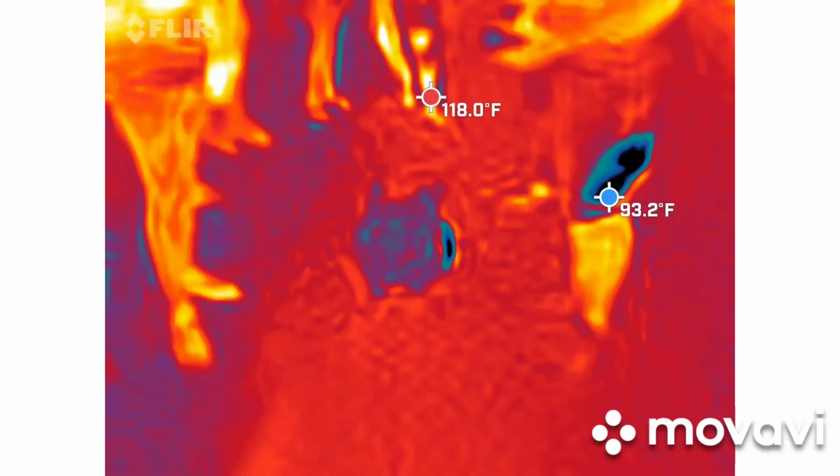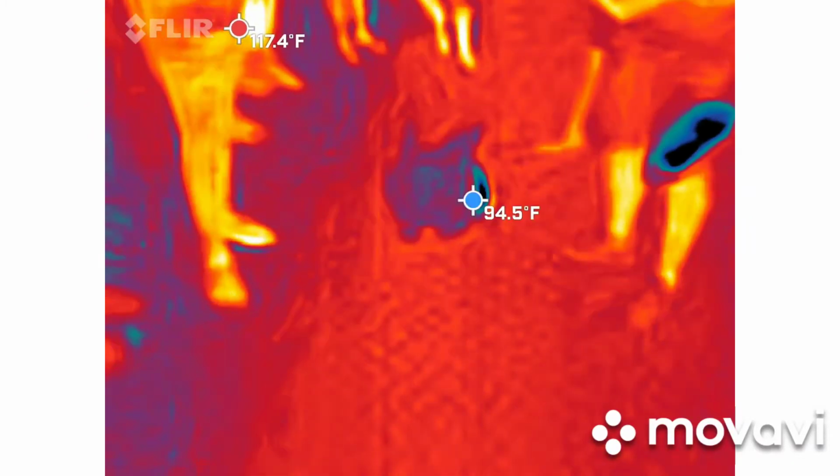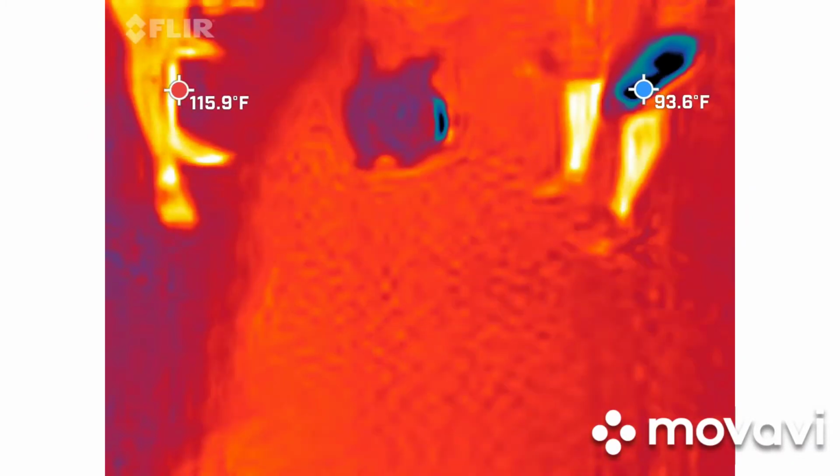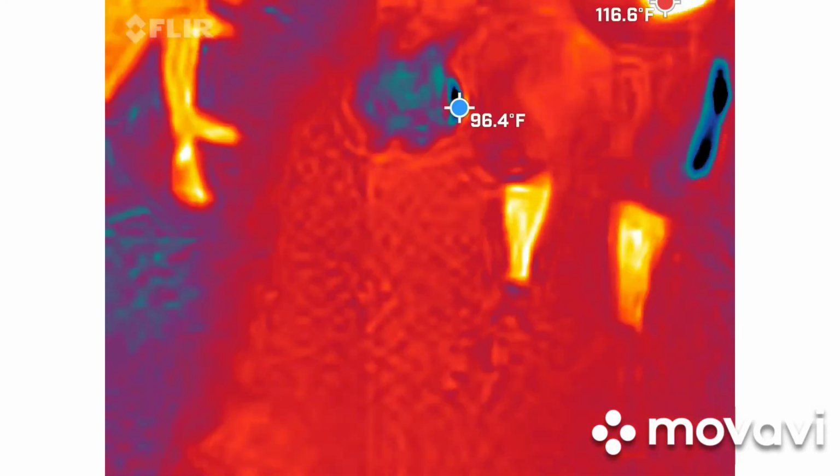Last but not least, it actually is a REM pod. So a REM pod actually detects motion. Anything gets close to that antenna, it will go off. The closer it gets, the higher the pitch, the higher the LED. So we don't always use that, but we're going to show you more about that at the first stop. For now, I just need you to focus on the two numbers. You'll be perfectly fine.